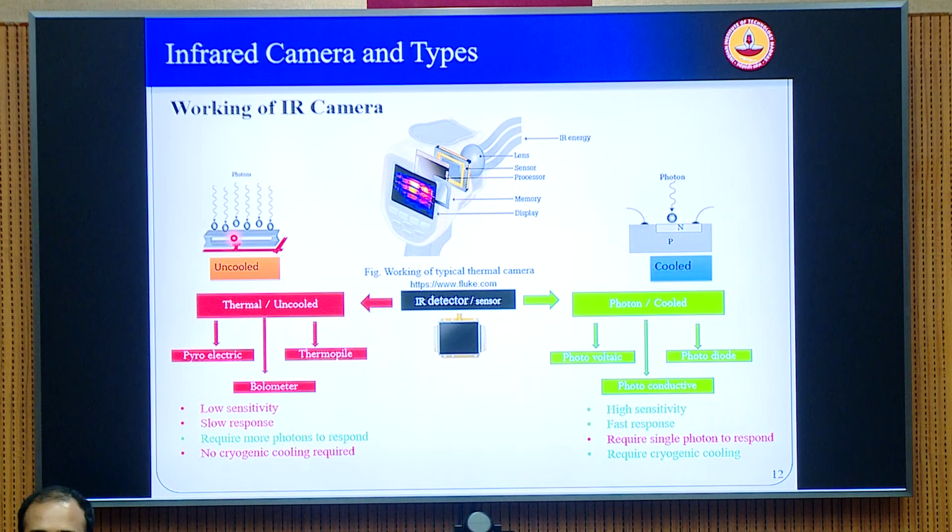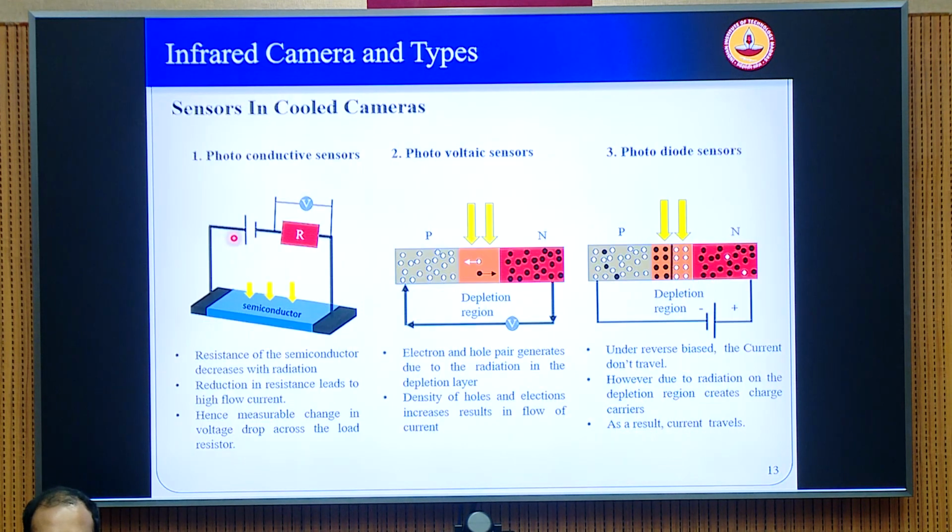So these are, therefore, advantages and disadvantages. You can understand that uncooled cameras also are very important, and they have their advantages where you want portable cameras which you can carry in your bag, go to a lab, take some images, and move to another place and do that. Whereas if you want fast transients and you are looking at very high sensitivity, you need to go for cooled type of cameras.